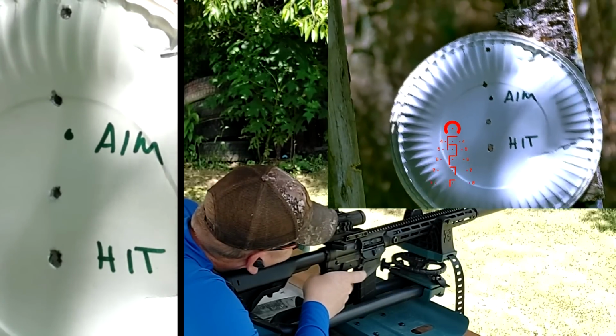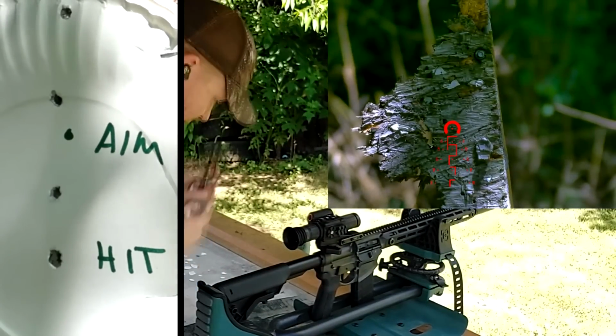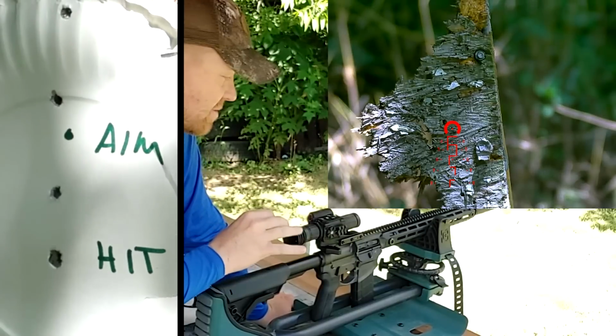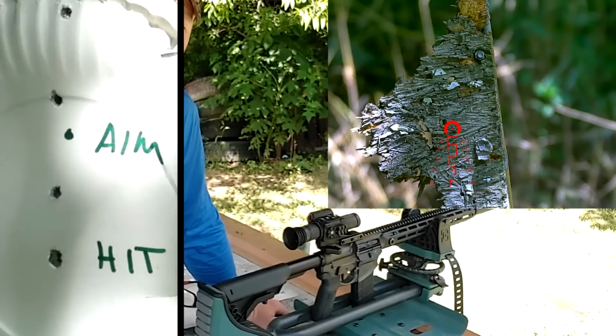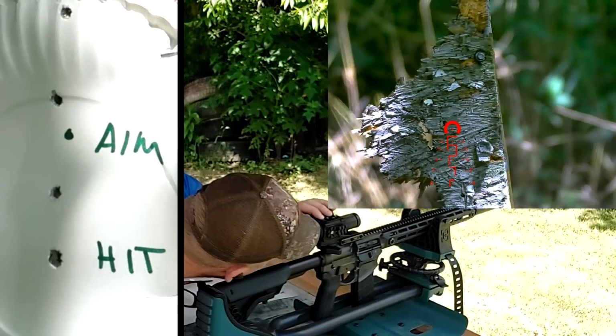So now I'm punching holes through where I want it to hit. This thing is precise and it's awesome. Now I've got it dead on where I want it to be at 10 yards. I know when I go back to 100, that's going to get me on paper. So let's do that. This was a whole lot of fun. Let me turn this off here.